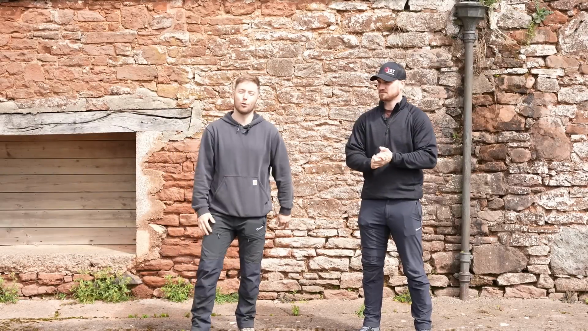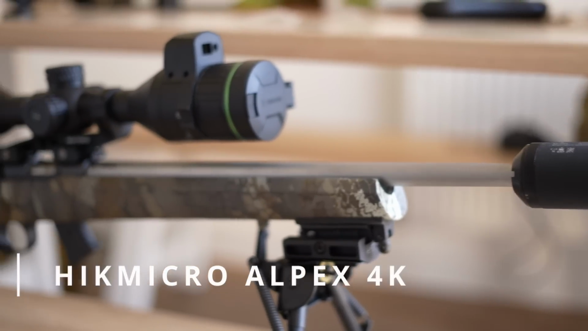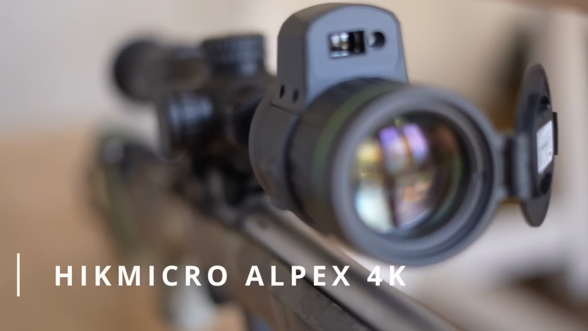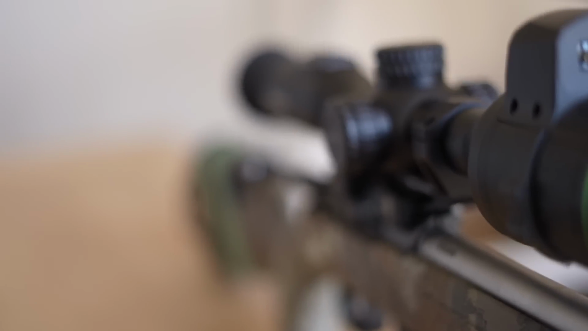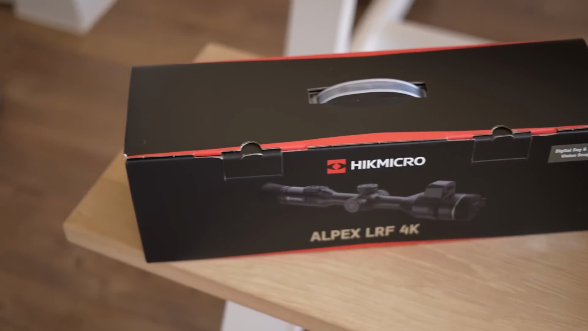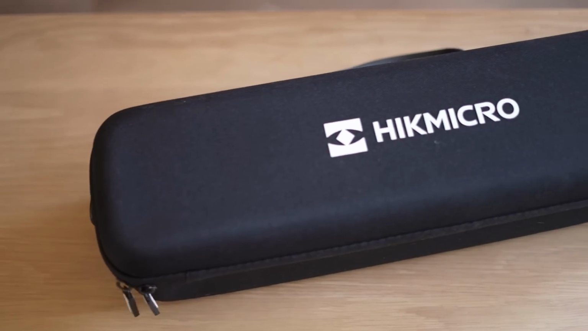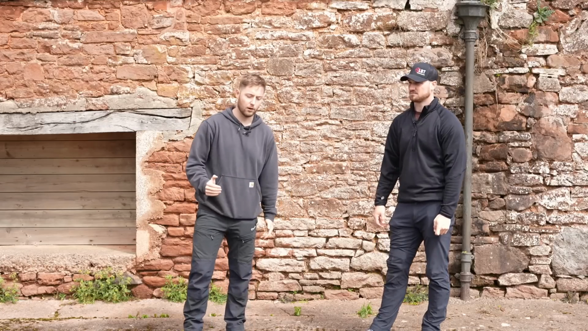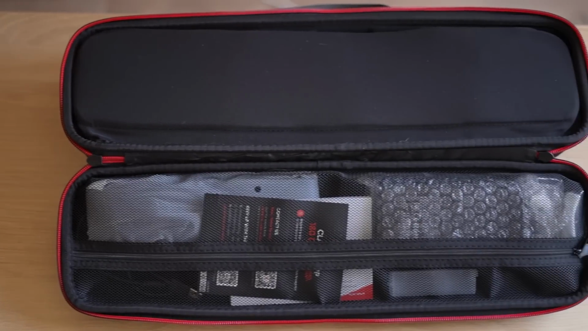Today we're going to be talking to you about the HIKMICRO ALPEX 4K night vision optic. Pretty cool optic. Got sent it by our friends at Optics Warehouse, and here's what's in the box. Inside the box there's a soft carry case with an interesting textured handle. Pull that out, and inside we have the actual compartment for the optic.